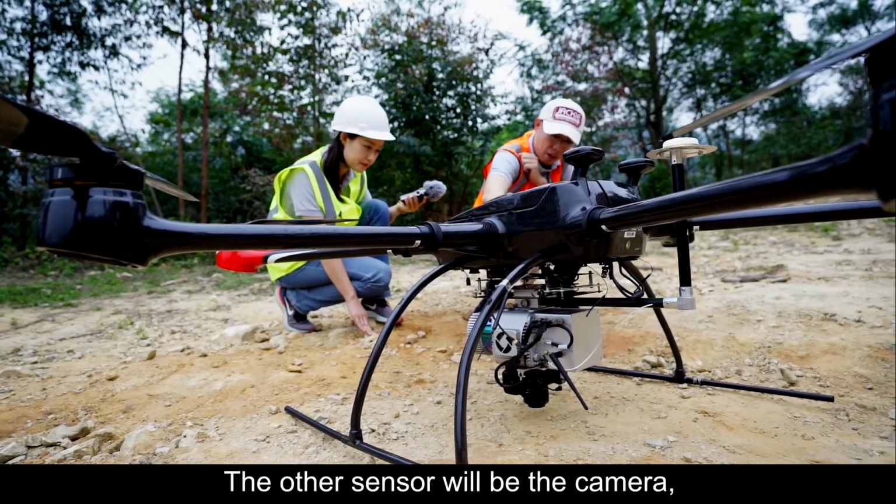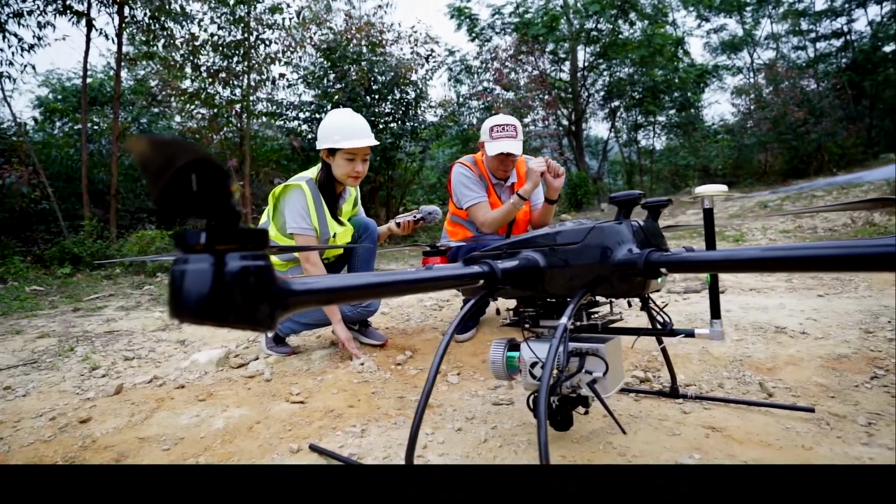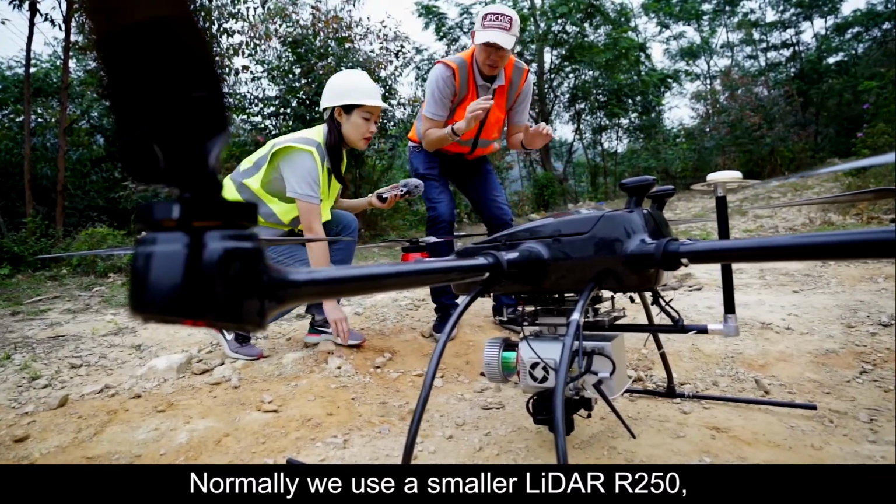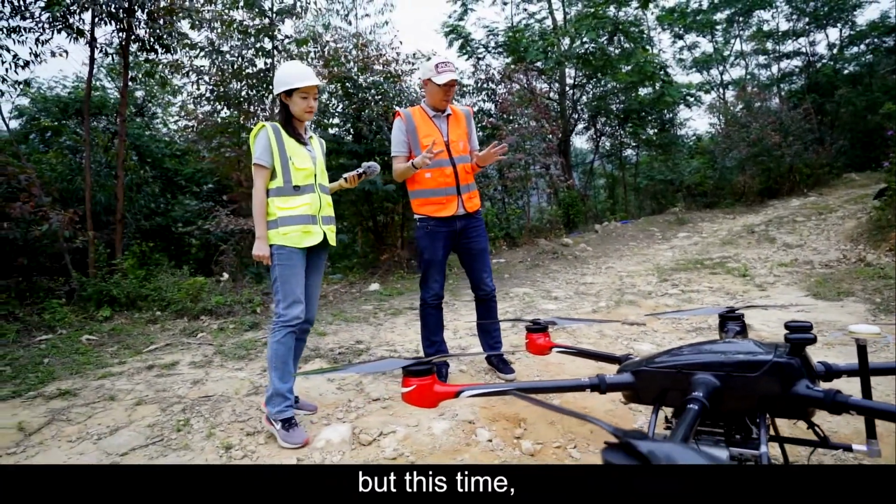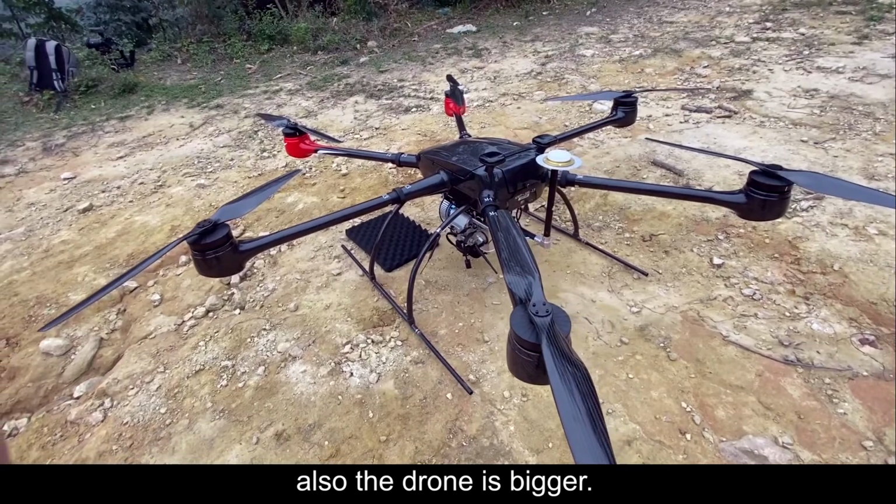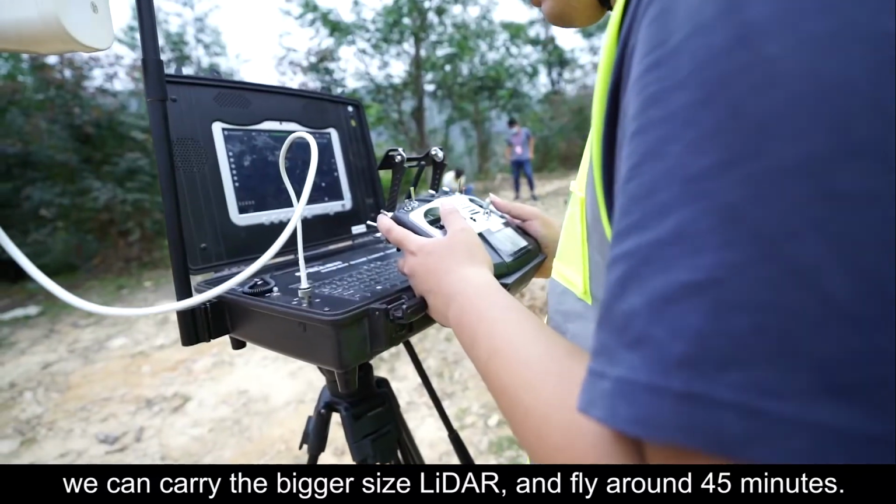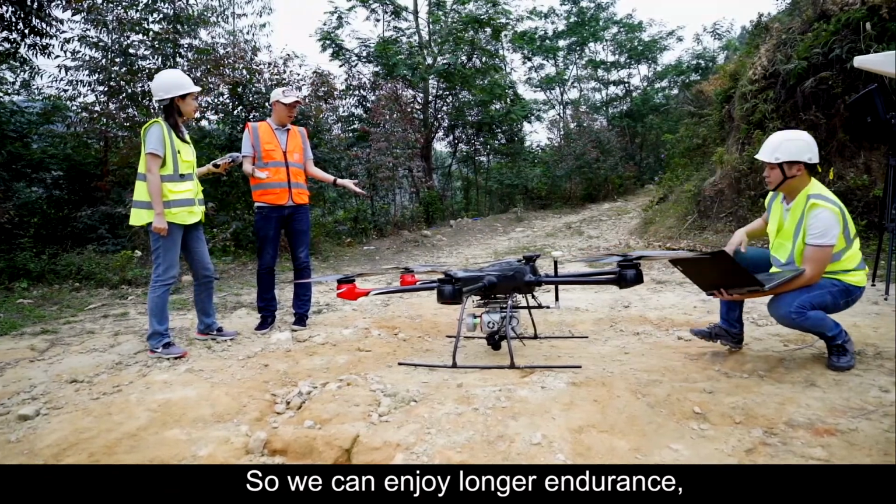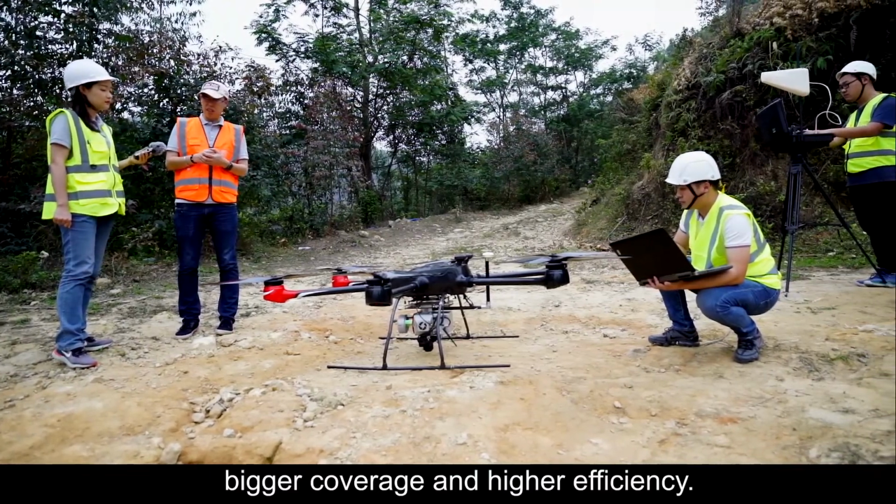The other sensor will be the camera. Sometimes inbuilt, sometimes attached. Normally we use a smaller LiDAR, R250. But this time we use the bigger size one with another hexacopter. Also, the drone is bigger, right? With this drone, we can carry the bigger size LiDAR and fly around 45 minutes. Oh, excellent. So we can enjoy longer endurance, bigger coverage, and higher efficiency.